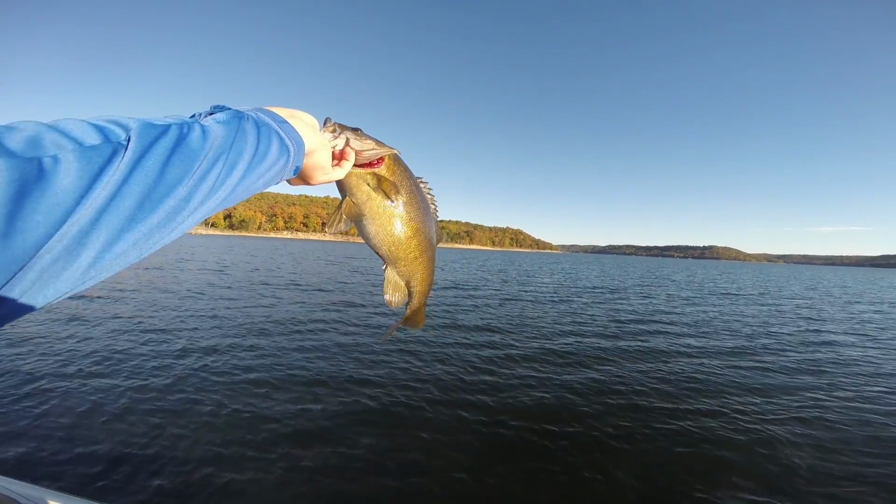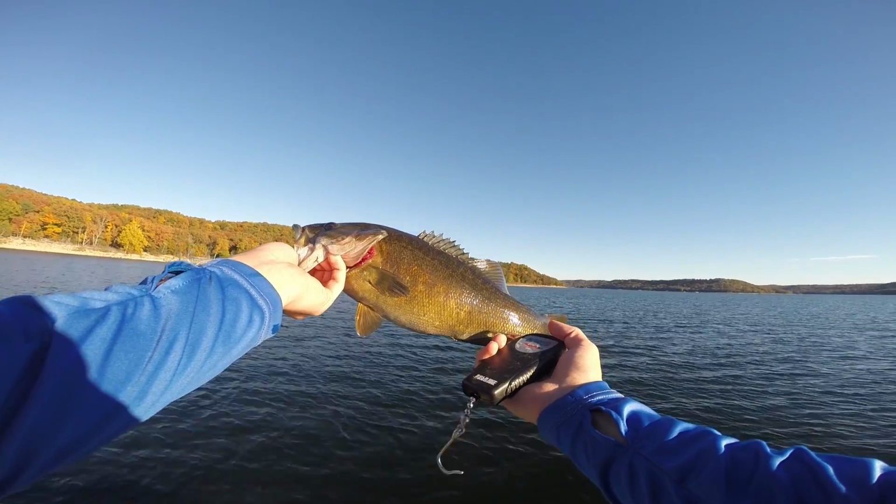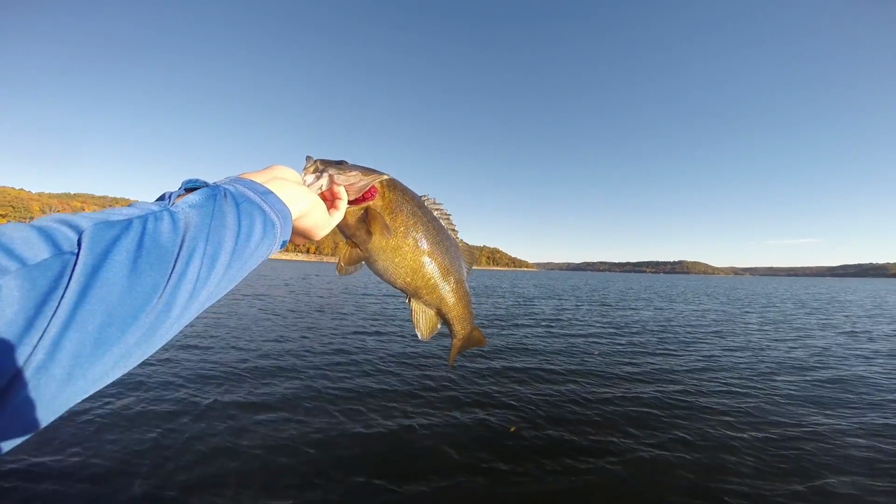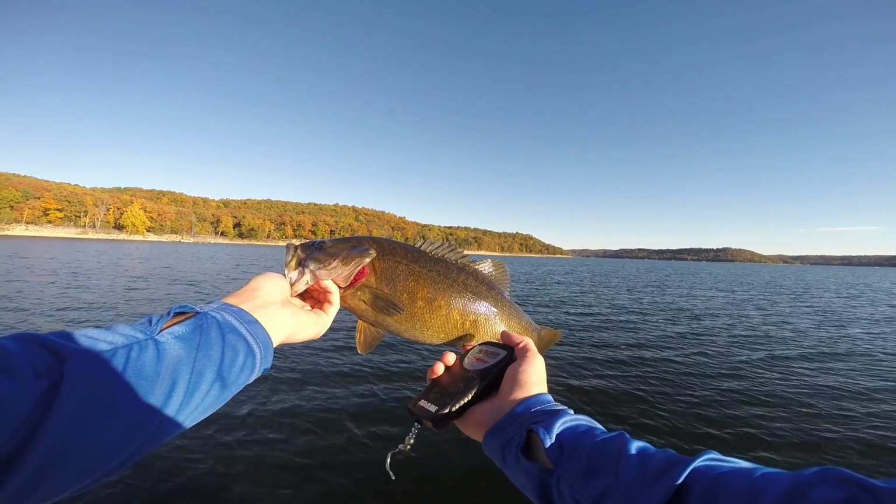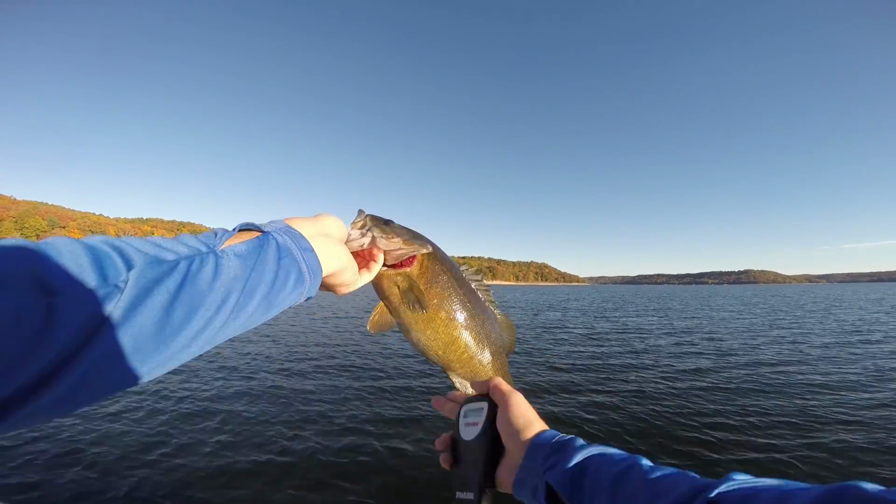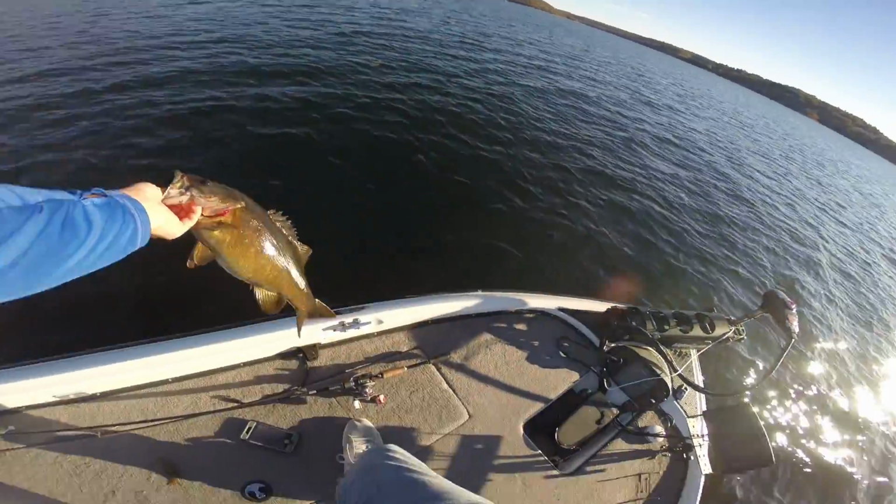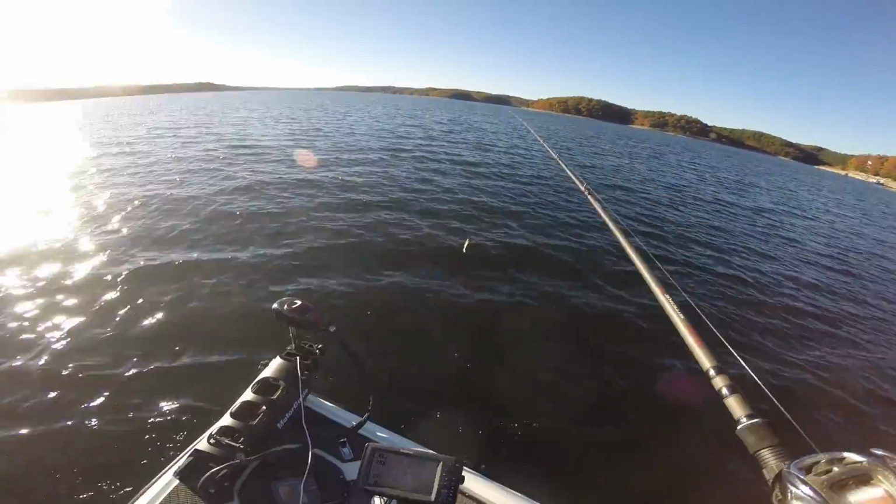2.33, that's a really nice smallmouth down here in Arkansas. They don't get super big out here on Beaver, but man, that is a chunky one. That actually might be a mix between a spot and a smallmouth. Like a meanmouth, I think is what they call them. So that's a beautiful fish. Let's let her go. Oh man, that is awesome.